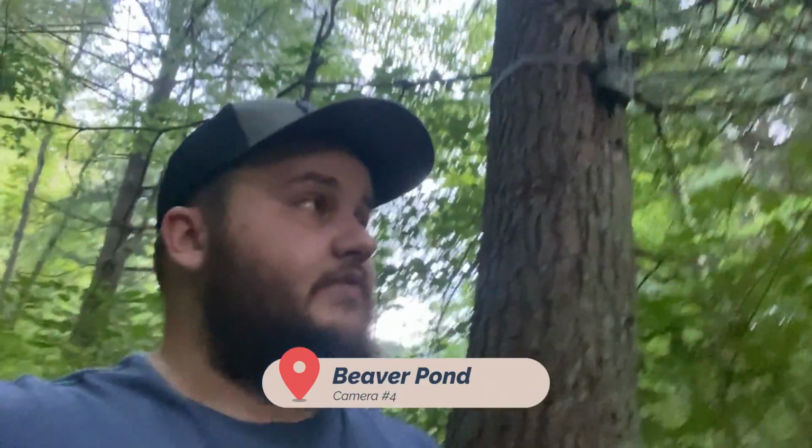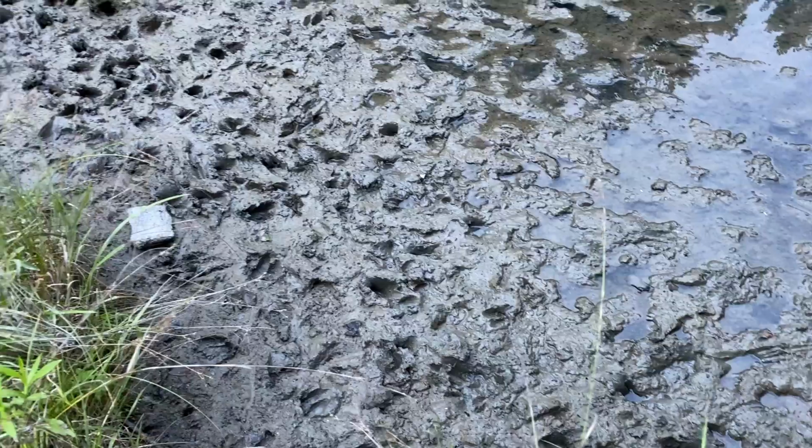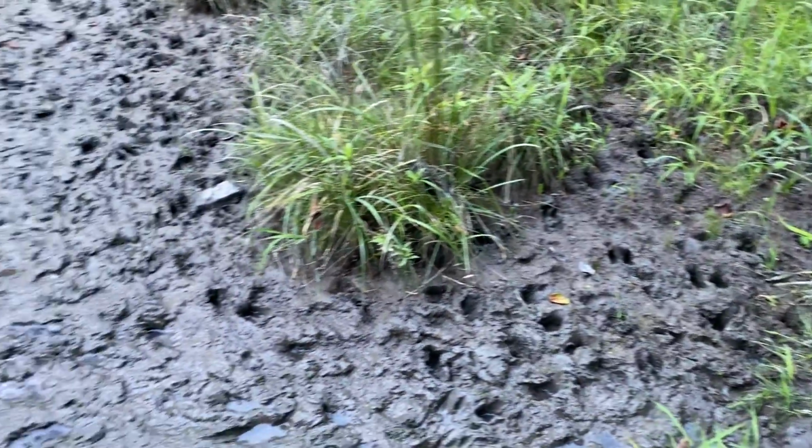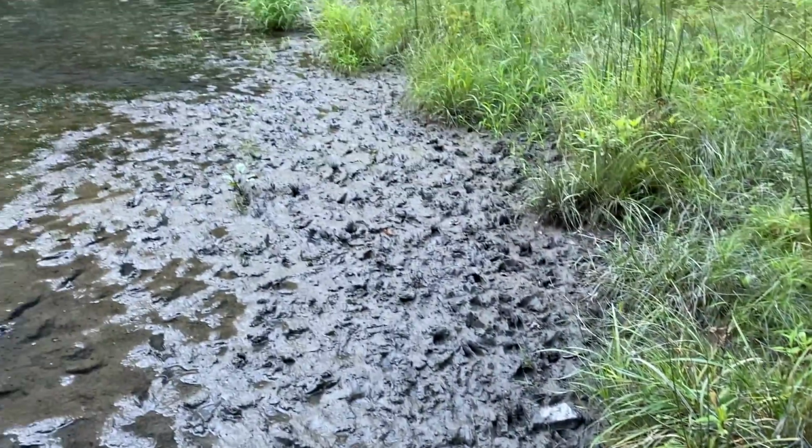Just got to the Beaver Pond set. Came up through the swamp because there's not as much water in it this time, and holy shit, is there a lot of tracks in there. It looked like a major freaking highway, even worse than before, so I'm hopeful for this one. We're gonna climb up here, swap out cards, probably swap out batteries. It's probably gonna be a while till we get back down here, so we'll see what we get.